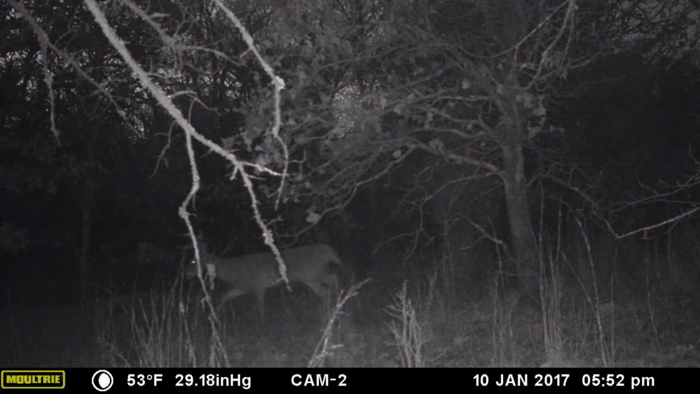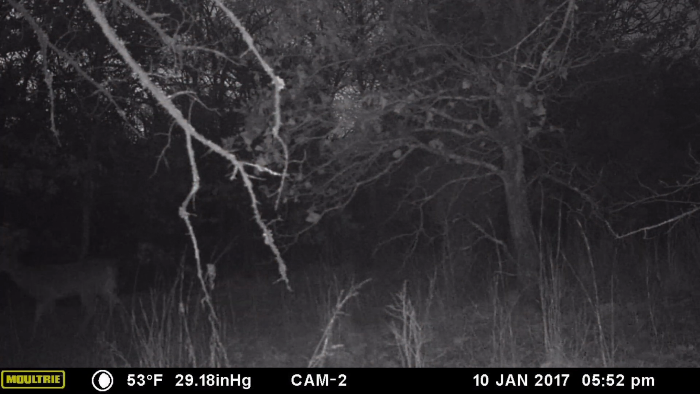In the distance, you hear the call of the coyotes. This is not good news for the deer.